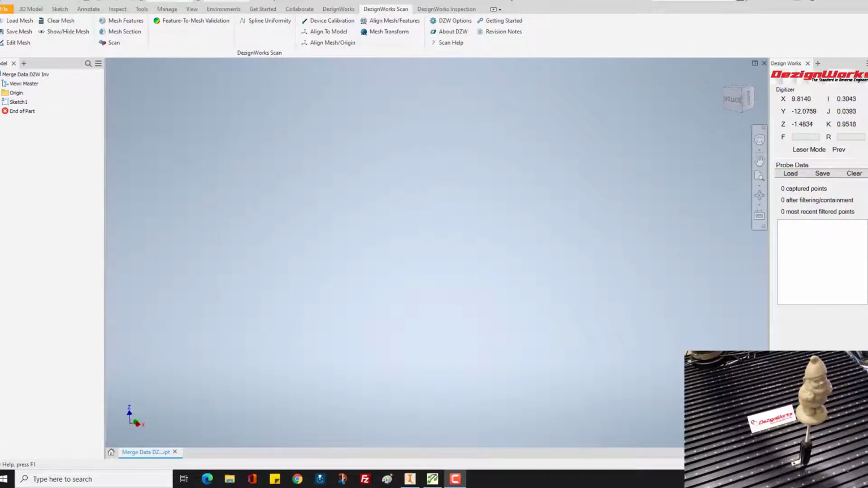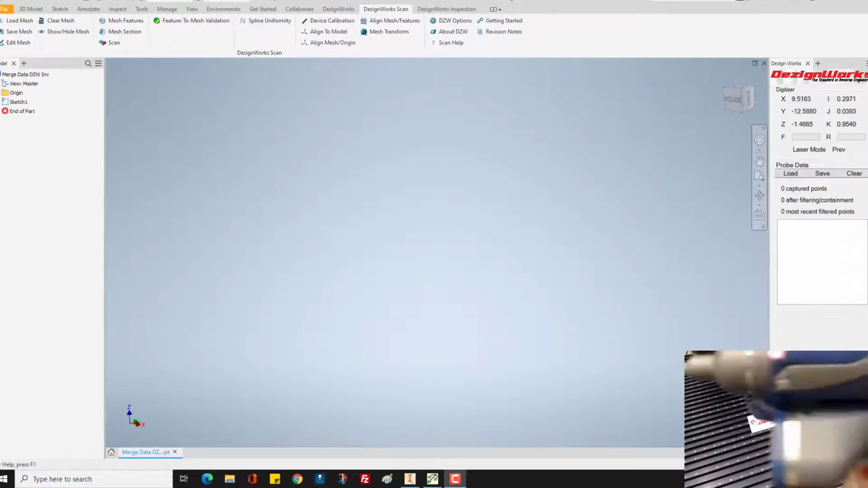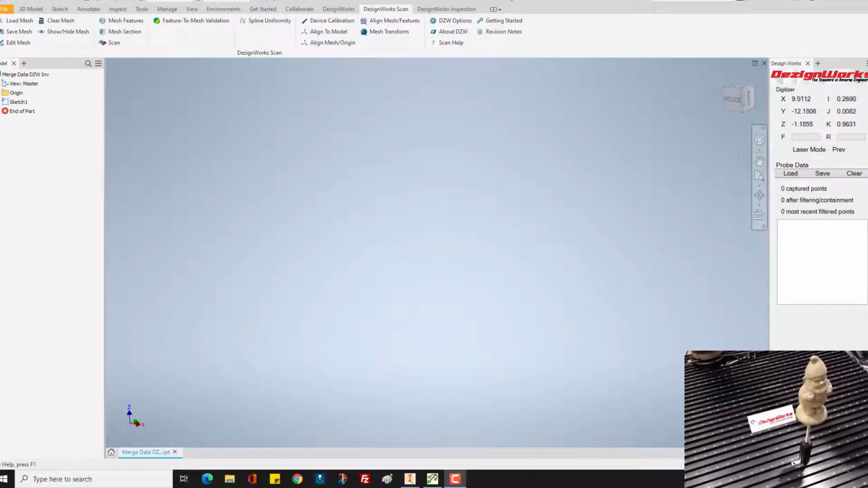This video is designed for scanning with DezignWorks for Inventor, utilizing the Faro device, and merging two meshes. This video assumes you've been through the getting started for probing and scanning. So we're going to go ahead and scan part of this little gnome. We're going to then move it and scan some more and merge the two scans.